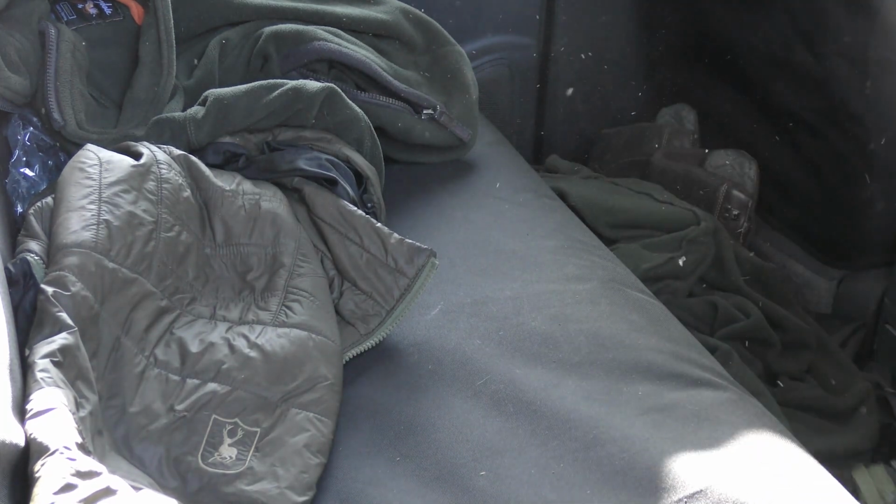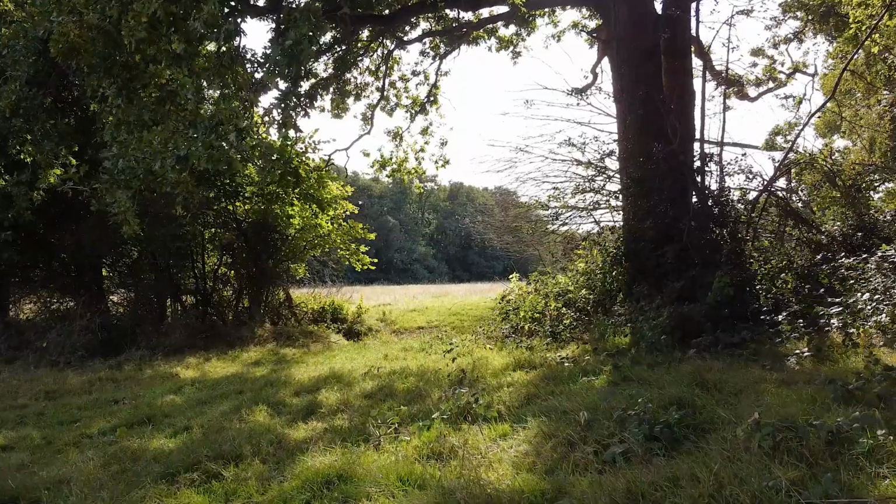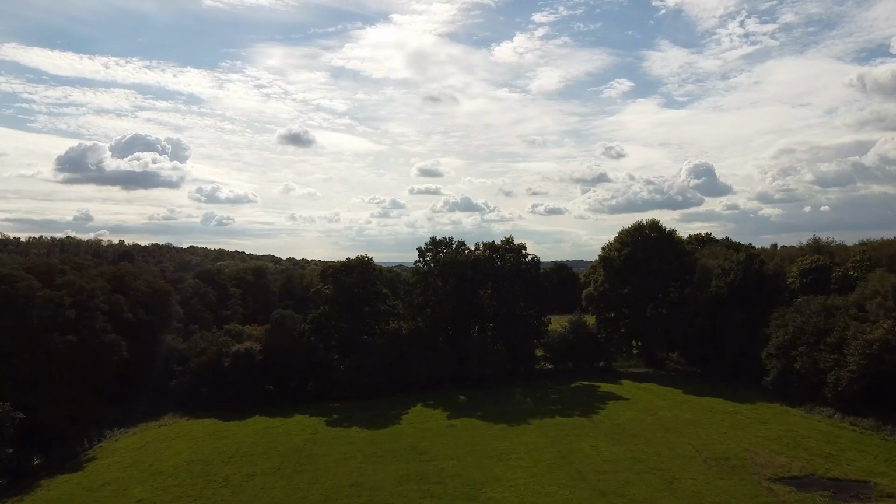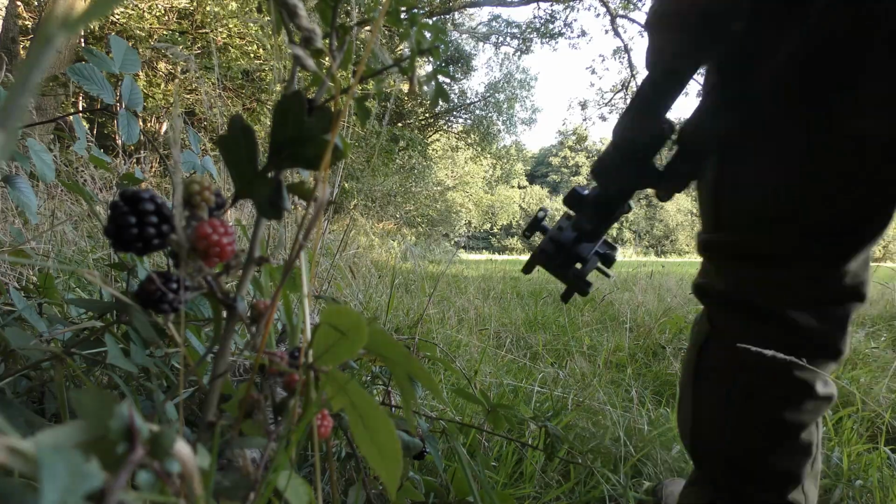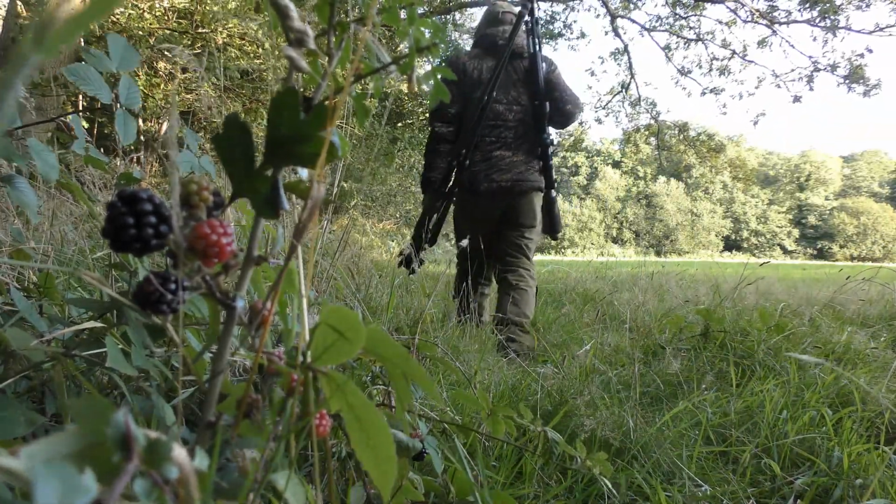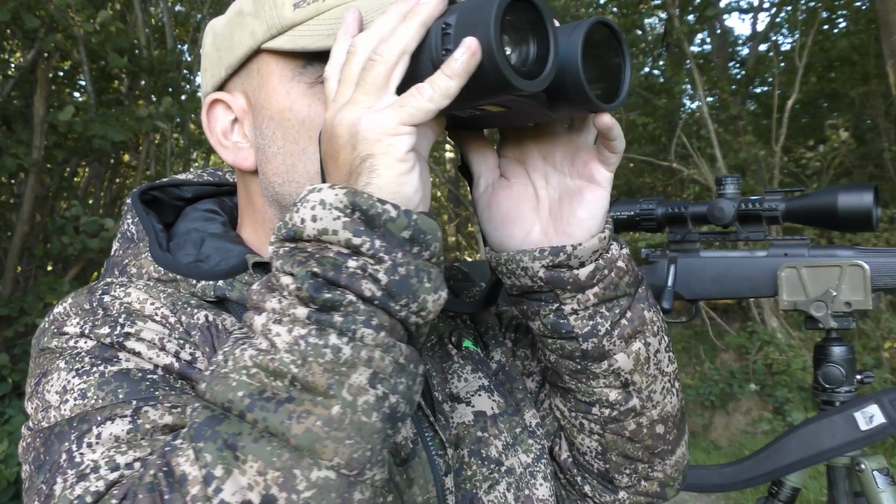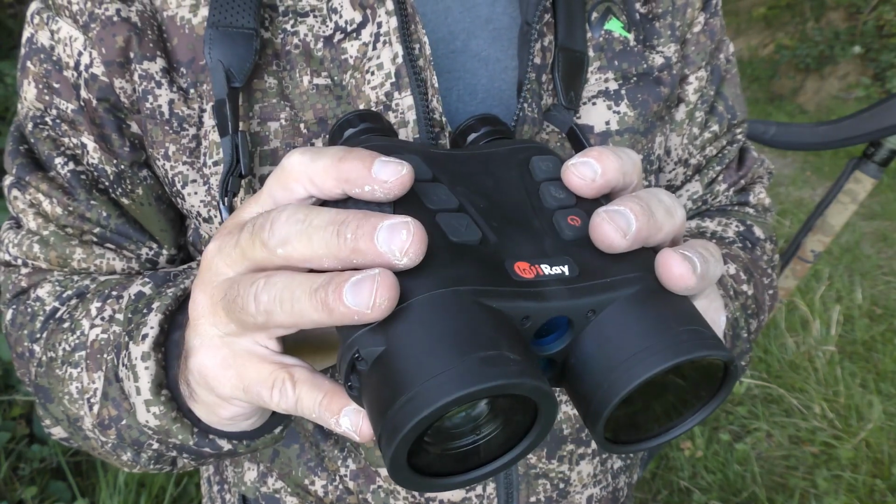This evening I'm out testing Infiray's new Gemini thermal binoculars. It's a lovely evening. I've come out to one of my favourite bits of ground, which is brilliant for fallow stalking. Being the middle of August, it's only fallow and roebucks that are in season, so there's not that many roe on this ground, so I'm really looking out for a fallow buck, and generally on here it's more does than anything else. Nevertheless, we should be able to find a few deer to have a look at through the new Gemini binoculars.